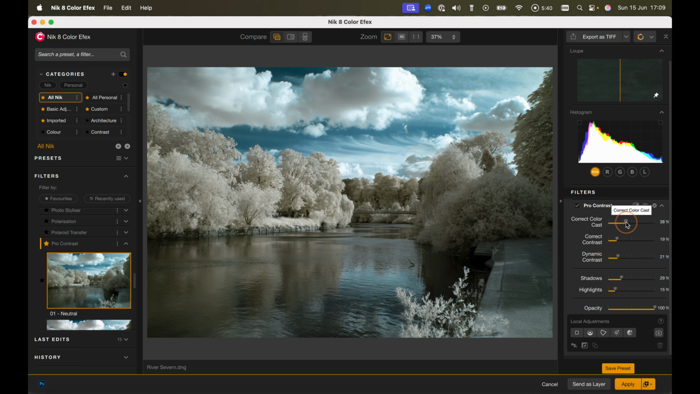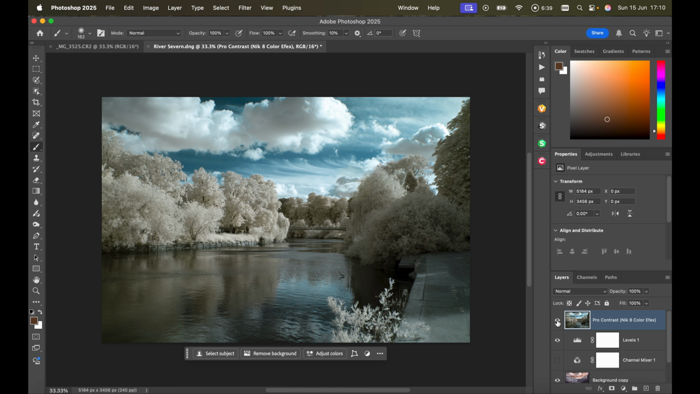And of course there's a lot of things that we can do here with colour, but it is very subjective. Some people hate this, others love it. It's entirely subjective. So here it is with colour effects applied, without colour effects.